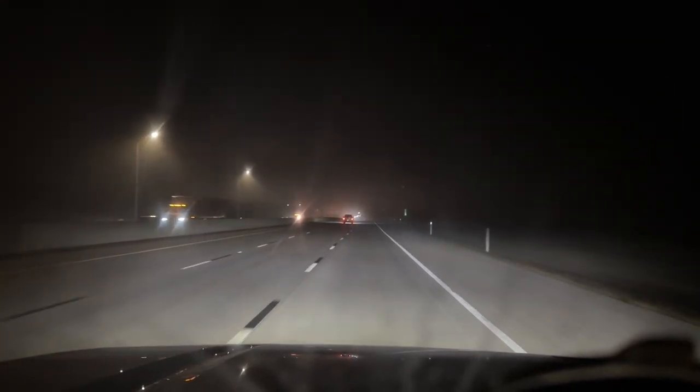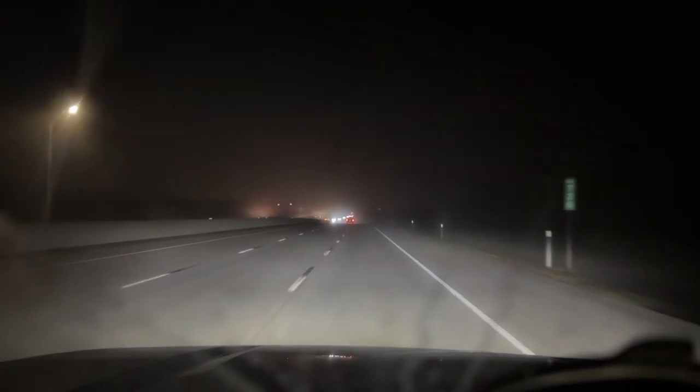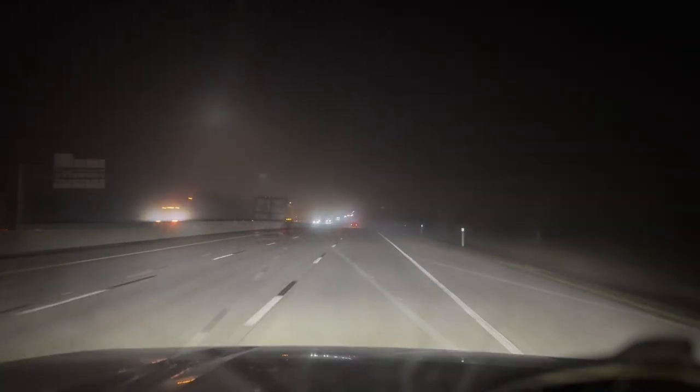Look, I don't think I'm going to be able to get through Houston. It's getting foggier. This is nuts. Well, I know I'm not going to be able to video and talk.